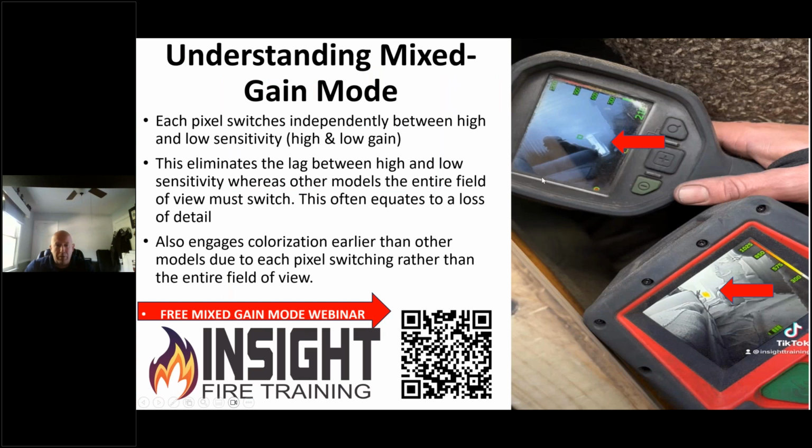And if you look, when we talked about the difference in standard gain, dual gain cameras versus mixed gain, these are 2 really good cameras, both looking down through a window on a VES drill at Firehouse Expo, which we will be there in September with instructor Joey Bax's class. Shameless plug there. And if you look, you can see the camera on the top that also colorizes at 302 degrees is not showing color yet, where the Seek is. That camera on the top requires 2% of the pixels to be 302 degrees for 1 second of pixel saturation before it switches.